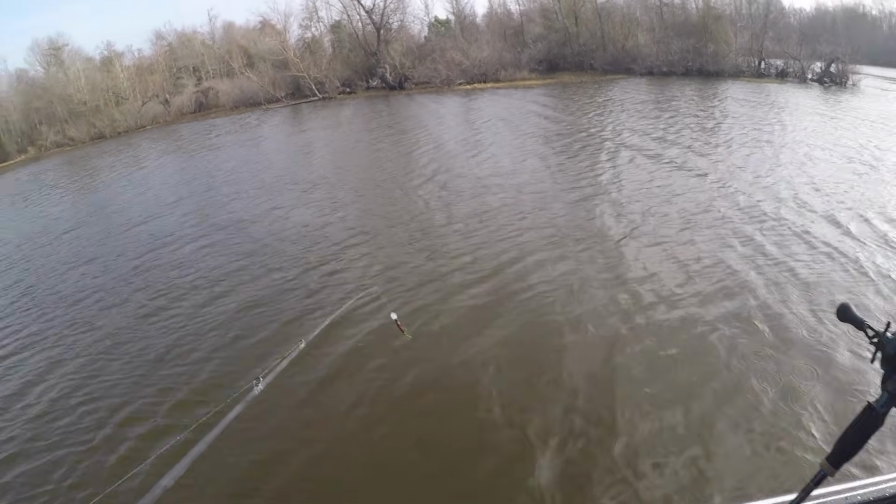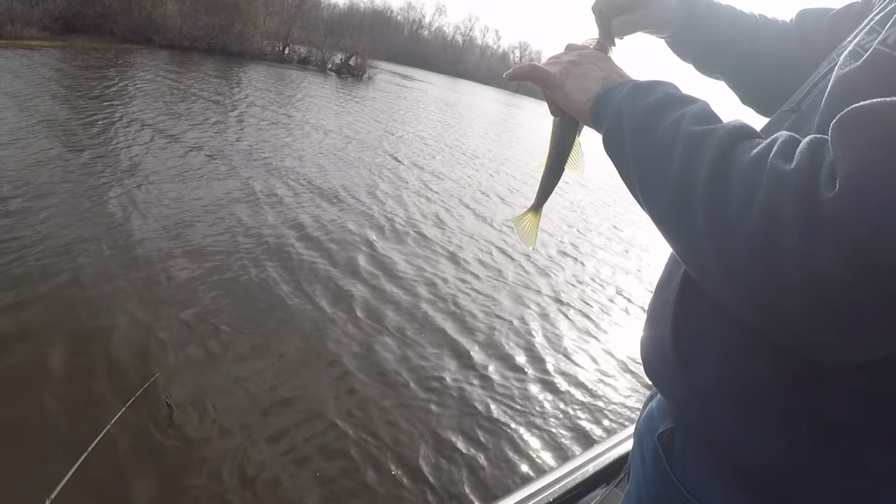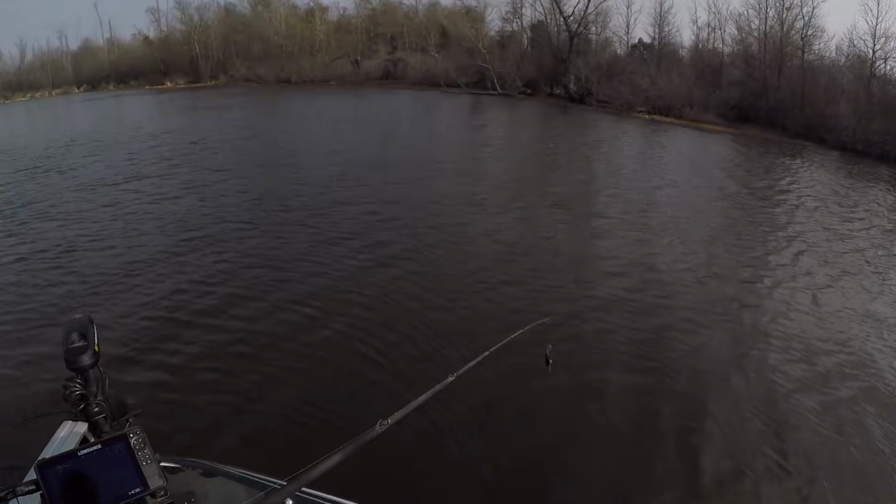I was gonna say there's just no way there ain't no bucks around here. That's not even a buck. That's a yearling. It's just like one. We didn't get skunked, I'm telling you.